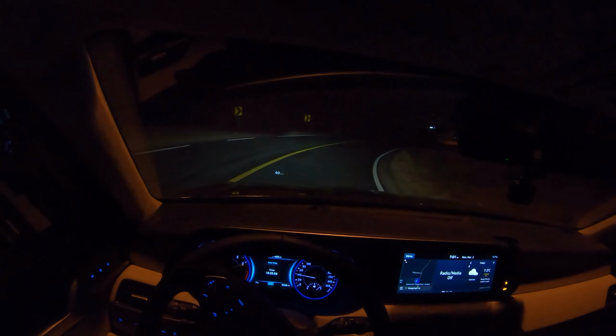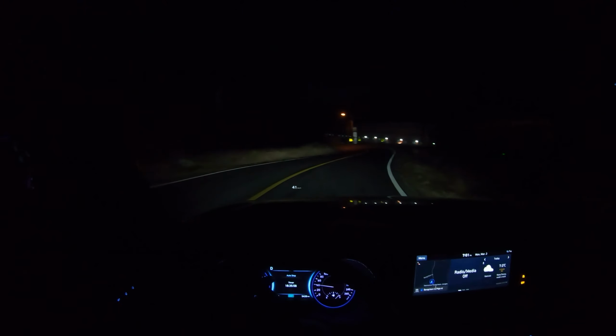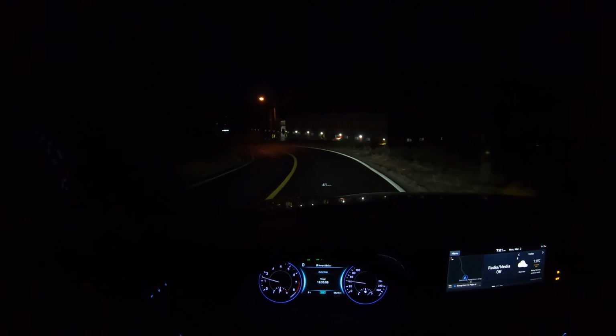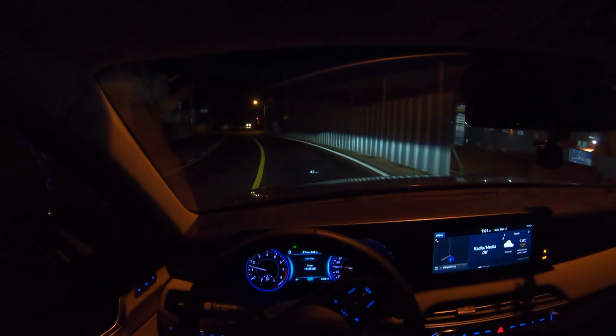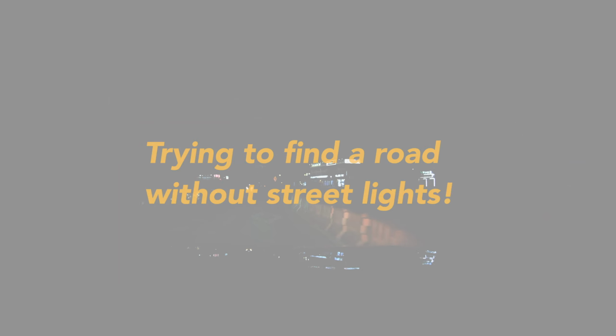We have it on auto mode right now. See, there's even street lights. That's why it's detecting it. Is there going to be all street lights? Okay, there seems to be street lights all over this area.